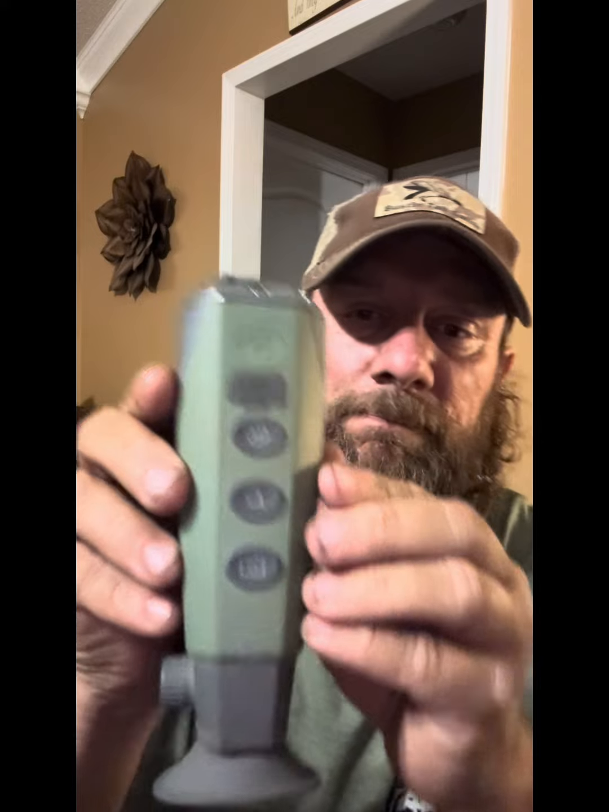The middle button is the zoom. I mean, there's no need to explain that one. You just press it. It's got 8 times, I think it's 8 times zoom. But I will tell you this, the more you zoom in on this 256, the way less quality it truly is. I'm just going to let you know that. And I think that's with any thermal, really.